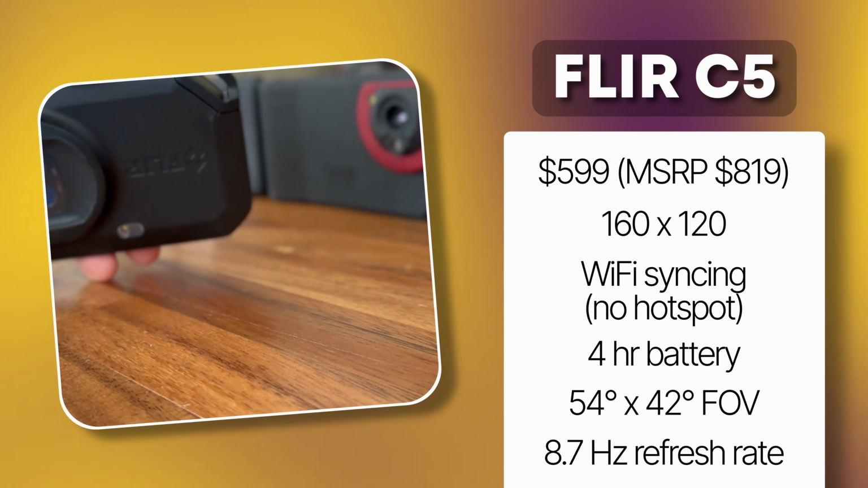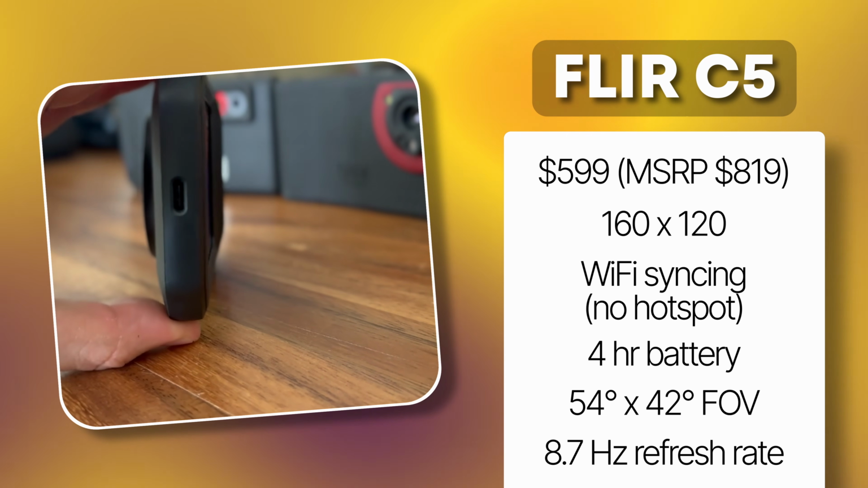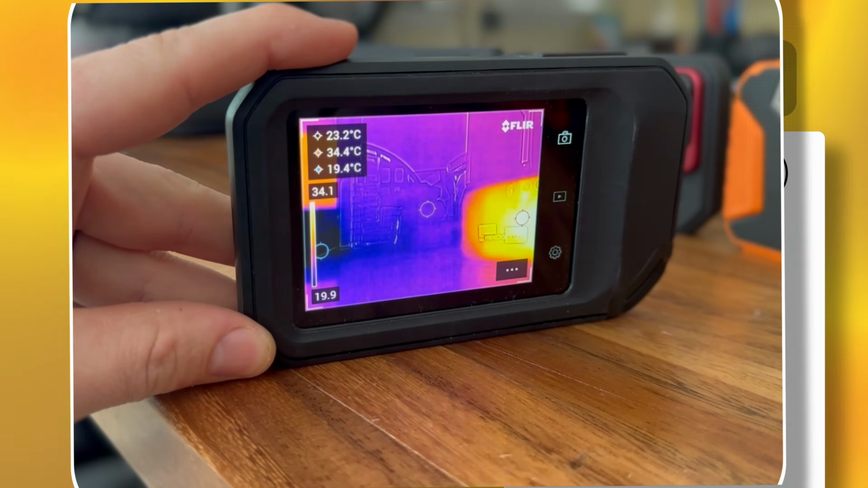It does have Wi-Fi syncing. Again, all of these are going to have Wi-Fi. They say it's a 4-hour battery. That's also the same with the rest of these that I'm reviewing. And the field of view is 54 by 42. Field of view is important if you want to capture as much while standing as close to a thing as possible. It just makes it more convenient to pack more of a picture into a smaller space.